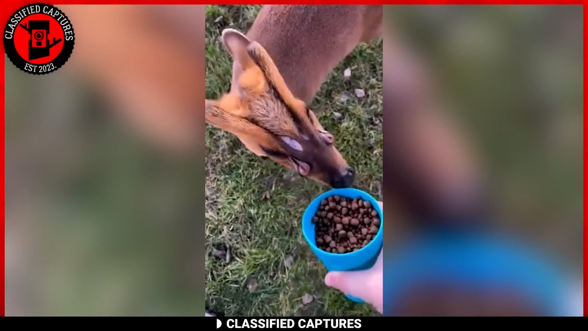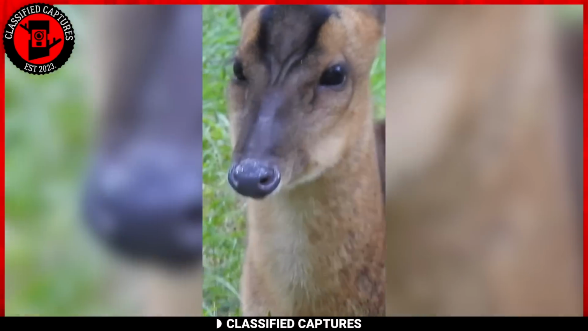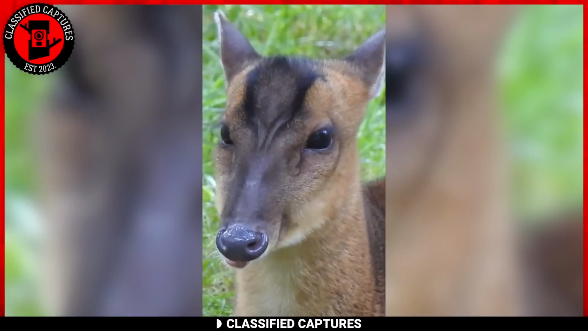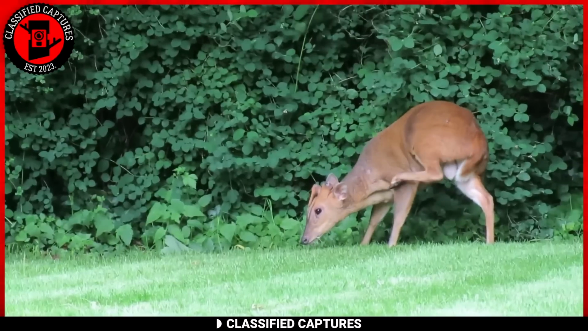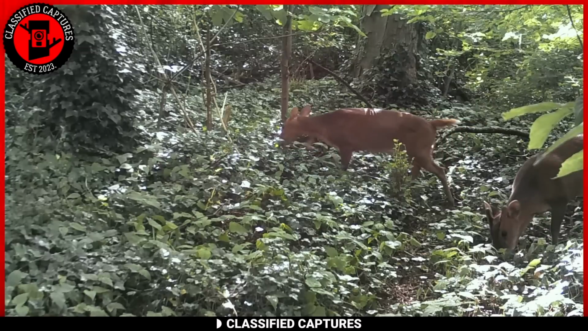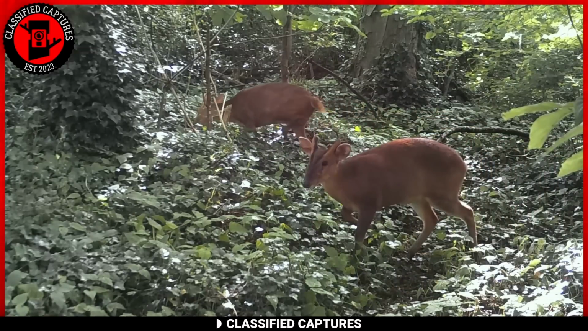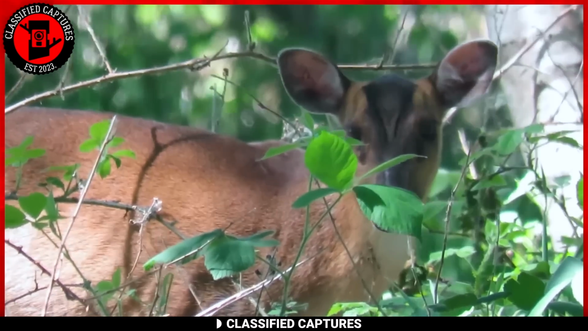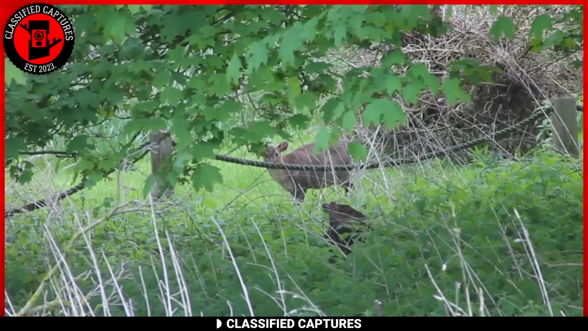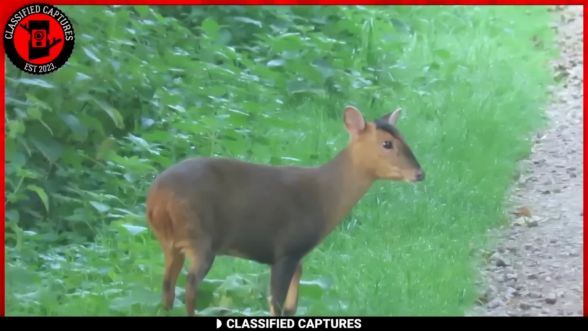Believe it or not, locals call it the muntjac deer. The muntjac deer, colloquially known as barking deer, a small-sized cervid primarily found in South and Southeast Asia. Distinguished by their modest antlers, these adaptable creatures inhabit a range of environments from tropical forests to human settlements. Their females give birth to 1 or 2 fawns multiple times a year.